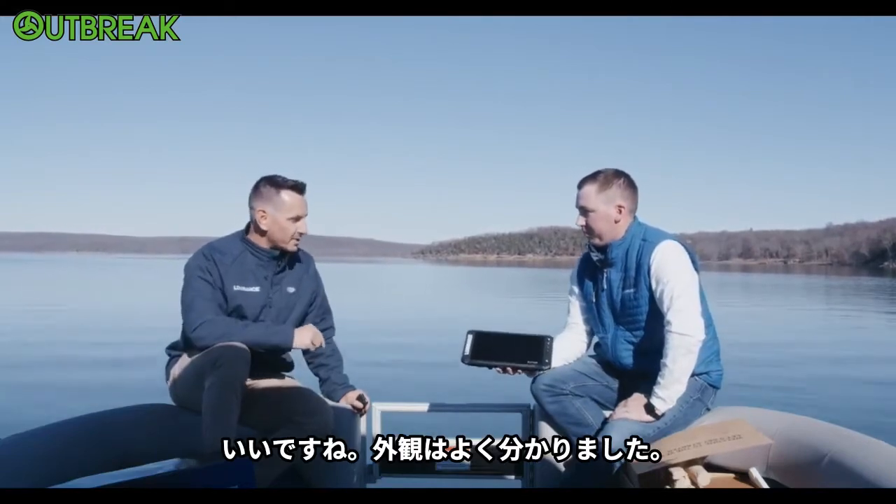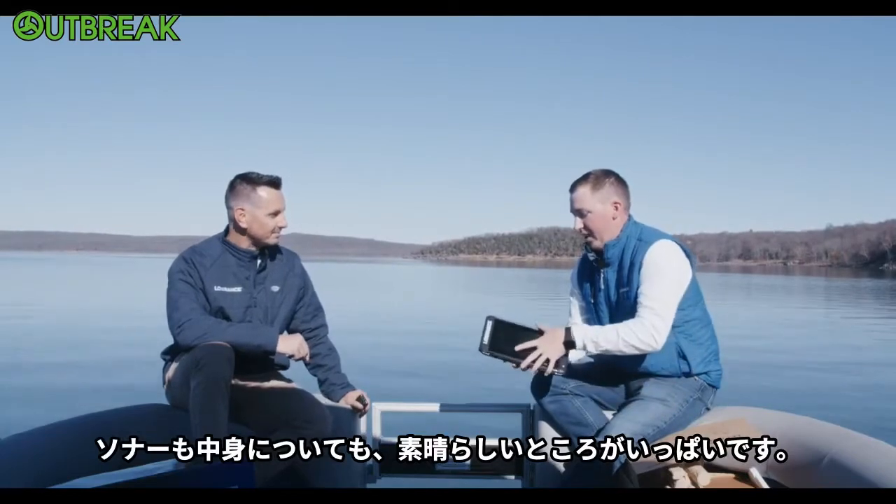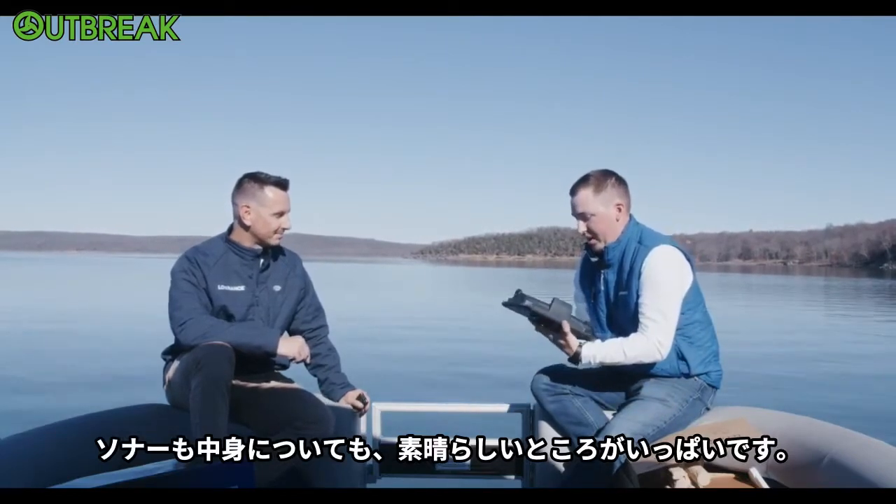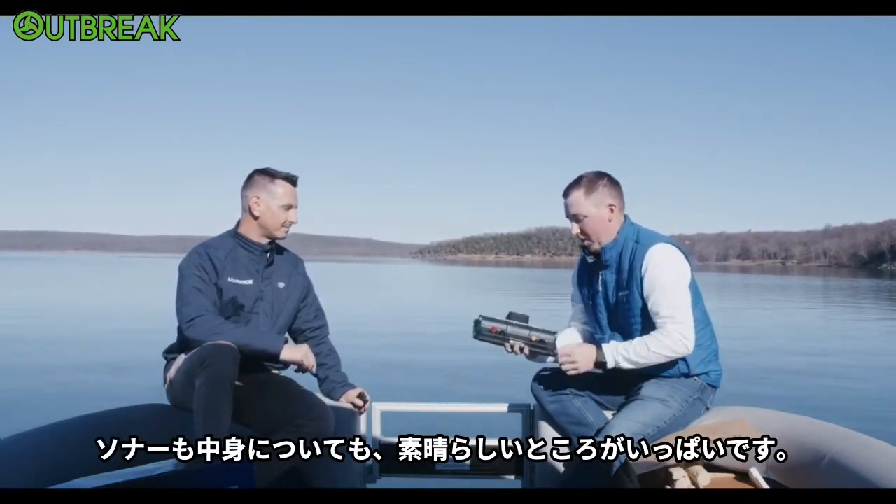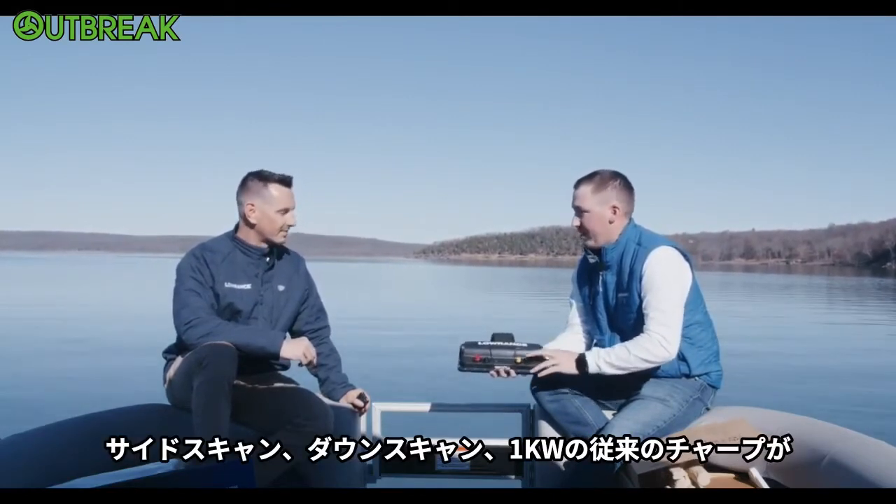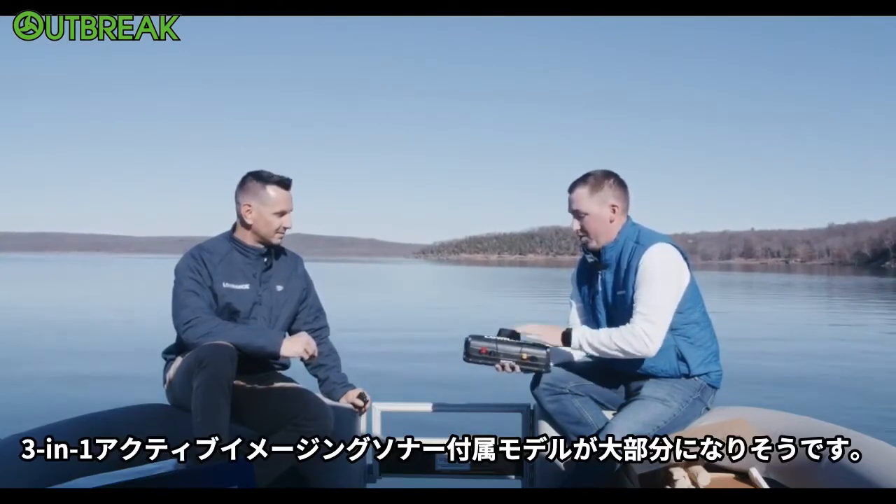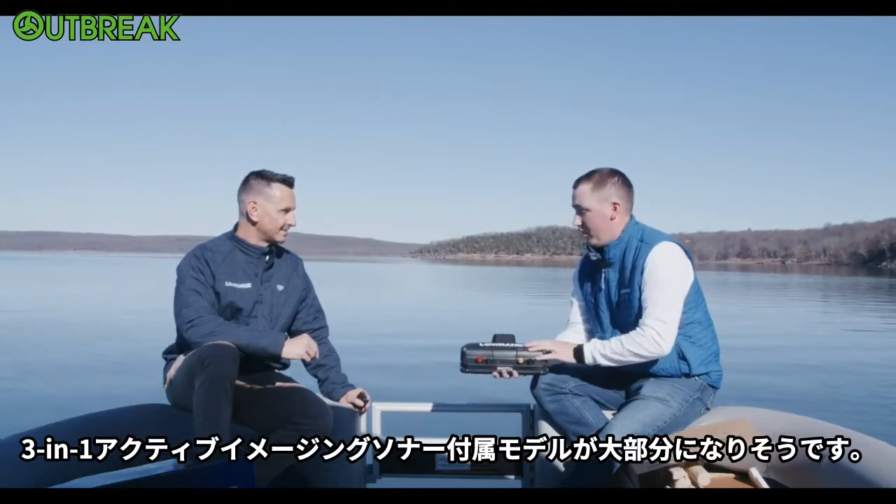Well, you showed us the outside, but tell us a little bit about what's inside, especially the sonar. Yeah, sonar and a lot of the things we did on the inside are really awesome things. So standard sonar that we all come to know and love. So side scan, down scan, 1 kW traditional chirp, all built in right here. So most of these will come with an Active Imaging 3-in-1 in the box.